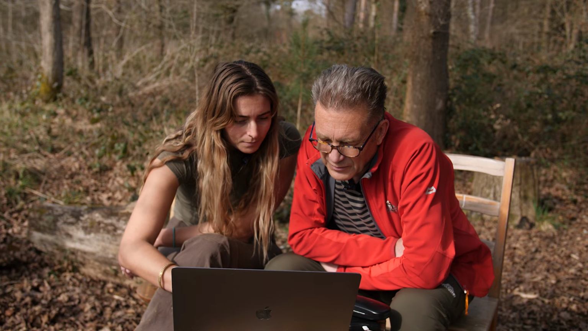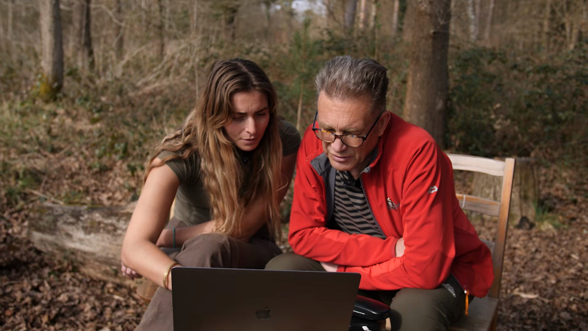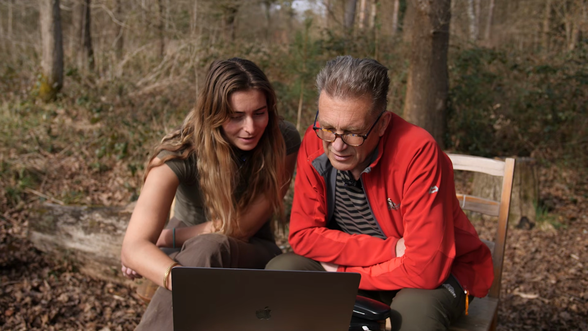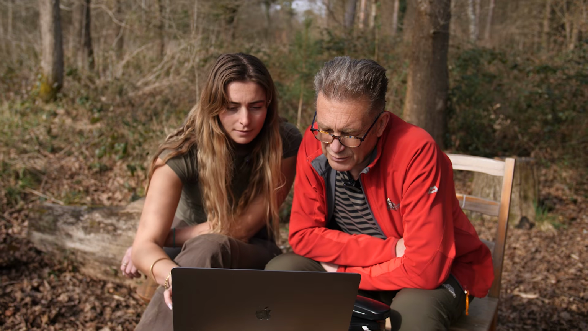Oh, hello. That's a deer, isn't it? Is it? I think so. There's a lot of sniffing going on. It's got quite a lot of whiskers there, though. That was a lot of whiskers. Let's have a look. Hold on. That's whisker. And big nose. Wow, a fox? So close to the camera. Look at that whisker. A little too close.